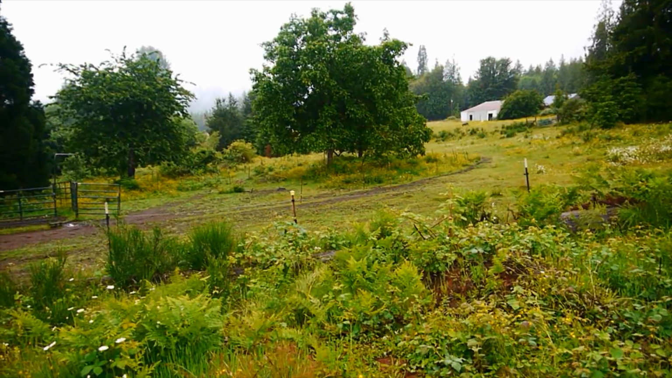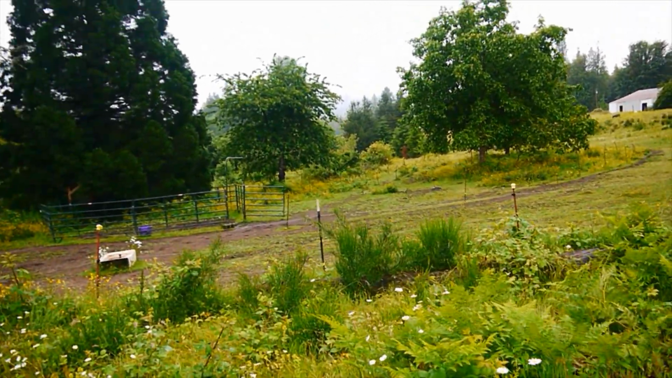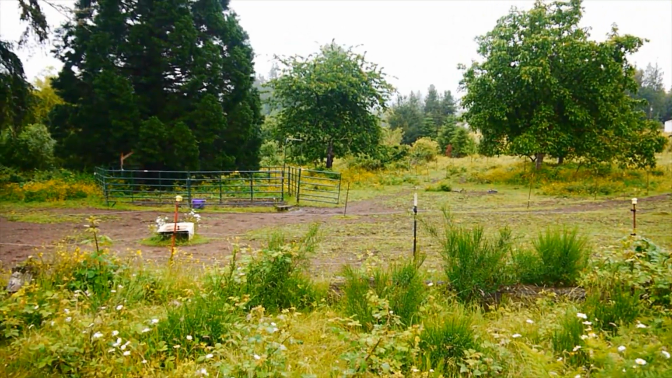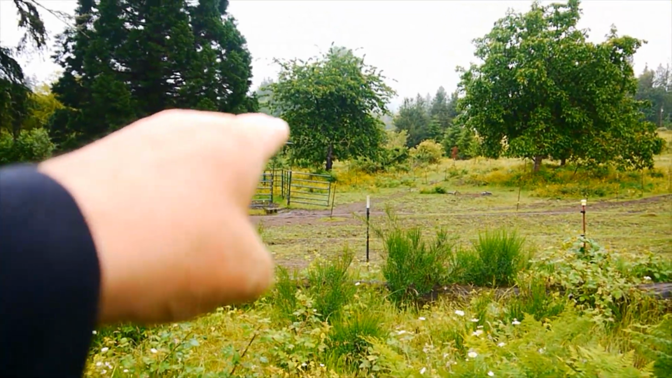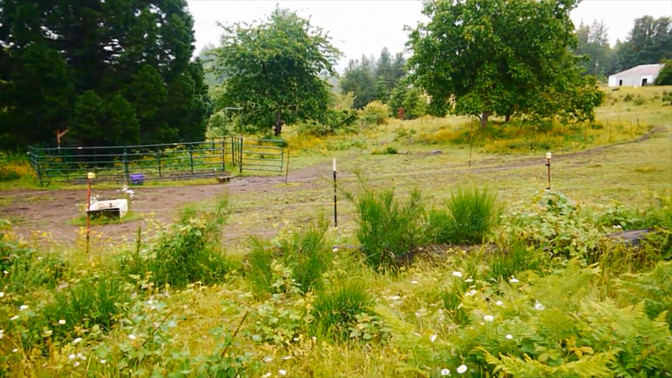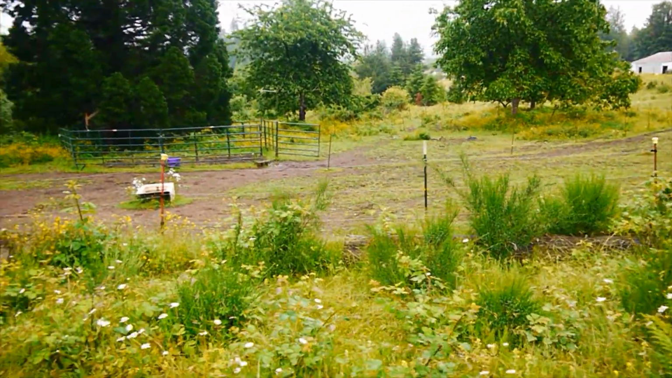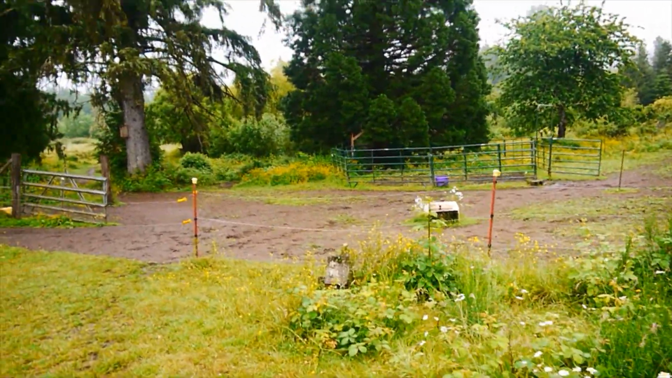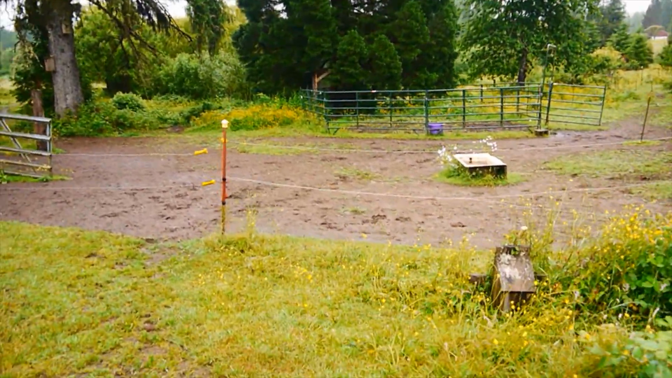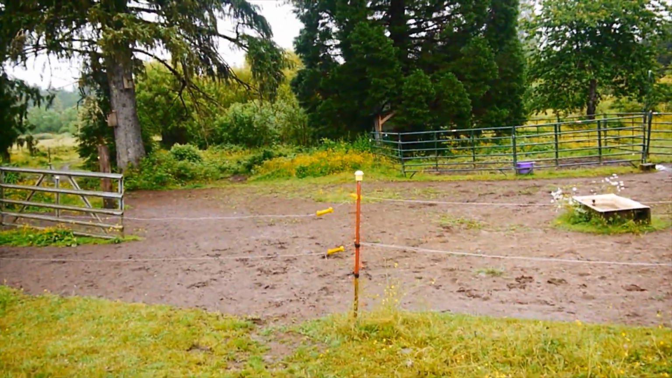There's 2 other horses in here someplace, but as you can see, it gets pretty growed up in here. Actually, I see one of the horse's legs back there. I have a trail camera back there, so I'm probably getting the rear end of a horse. But yeah, there's a pond down here, and I had it cleared out to where you could actually see the pond, but it just grows up here.